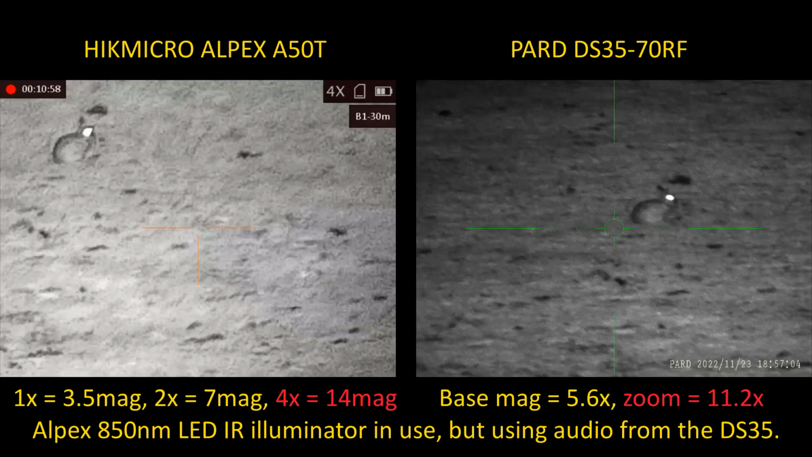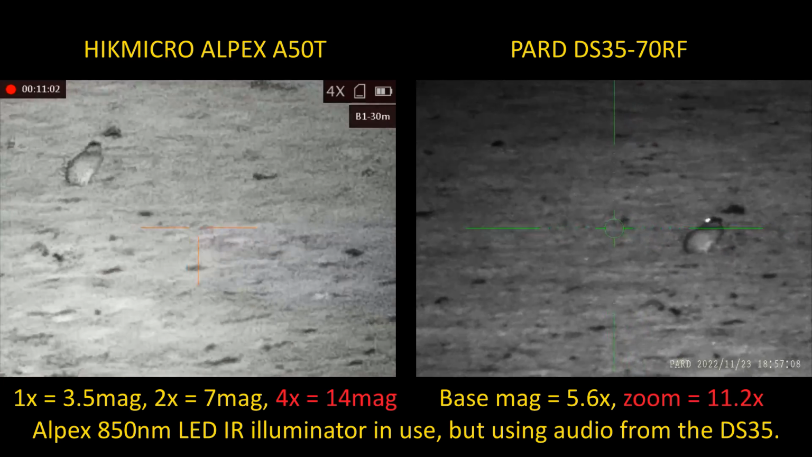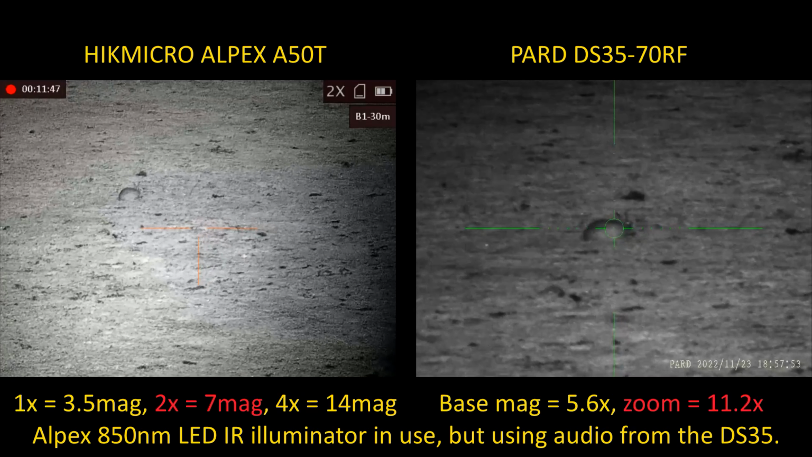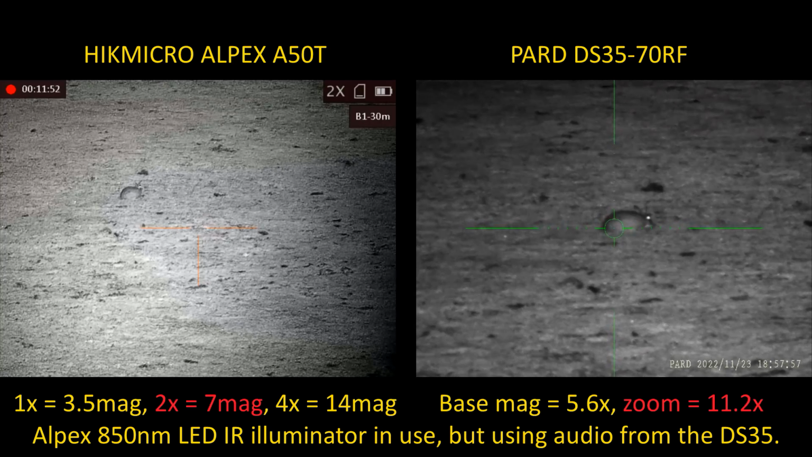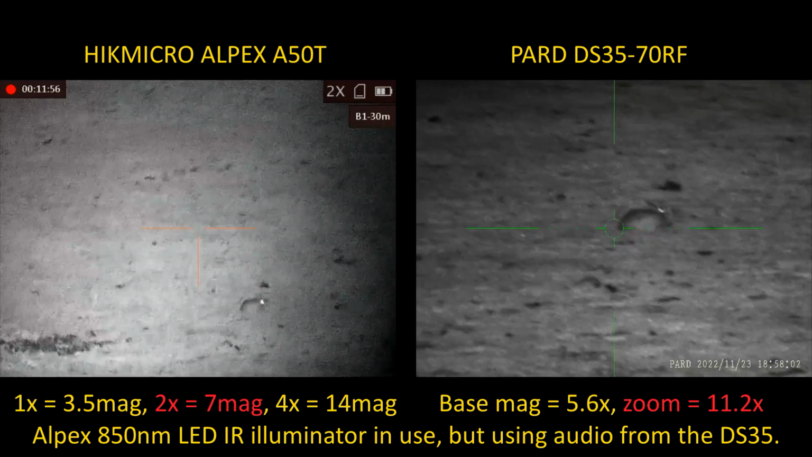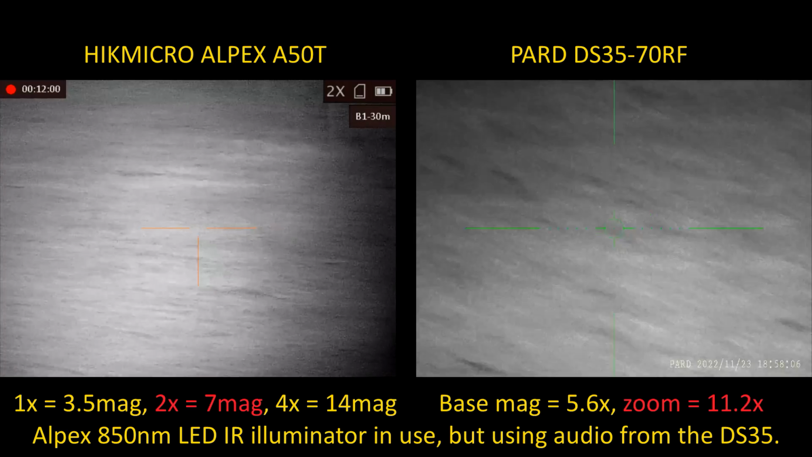Oh, it just turned side on, it's perfect. And same rabbit. Yeah, it's a bit grainy at 14 times. Well, that rabbit's clear as day. Aye. And this tripod's so steady when I'm not leaning on it. And this is just using the HIK illuminator. Yes. We haven't even tried the Pard illuminator yet. Next we need to try the Pard illuminator.